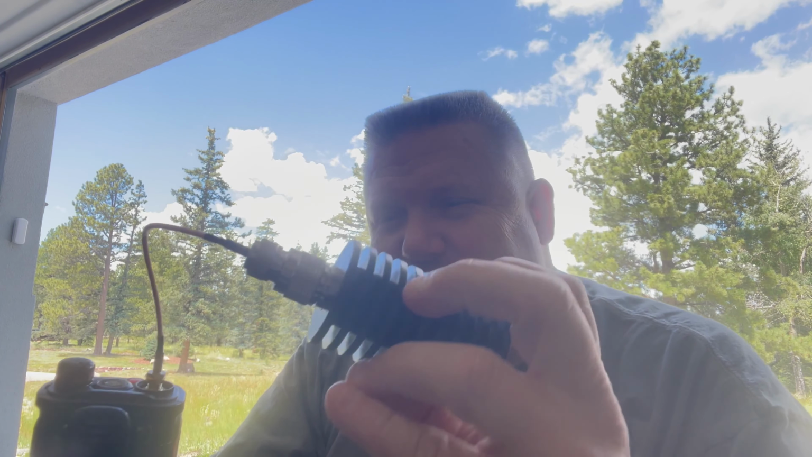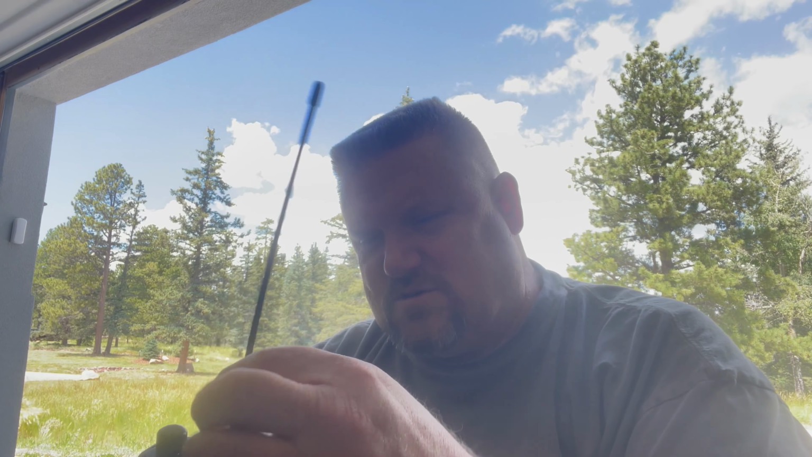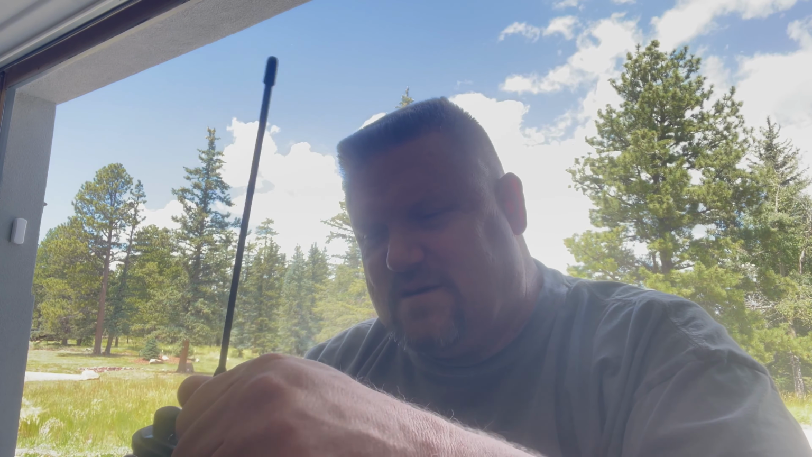After trying the test with the dummy load, what I noticed is that the body of the radio starts to get warm instead of the actual dots. The temperature of the body of the radio got warmer with the dummy load. Then when I remove the dummy load and put on the stock antenna again, that heat goes back to the battery dots. With the dummy load on, I couldn't feel anything. With the stock antenna on, ow, it's super hot.